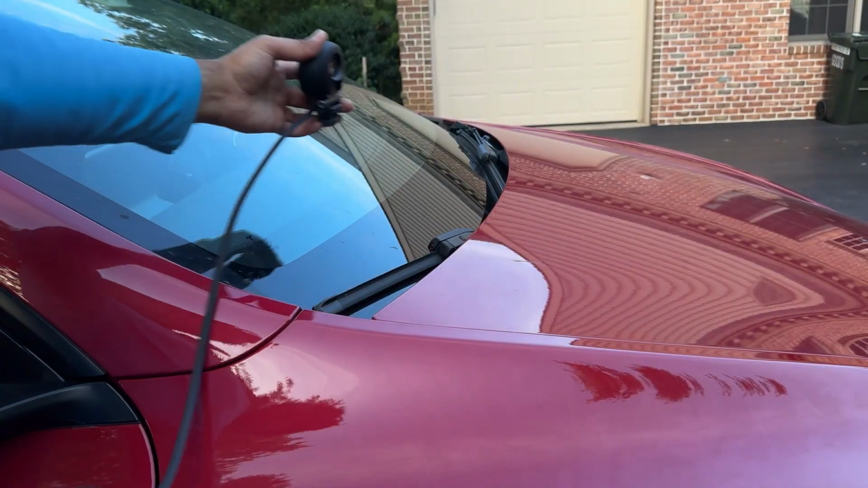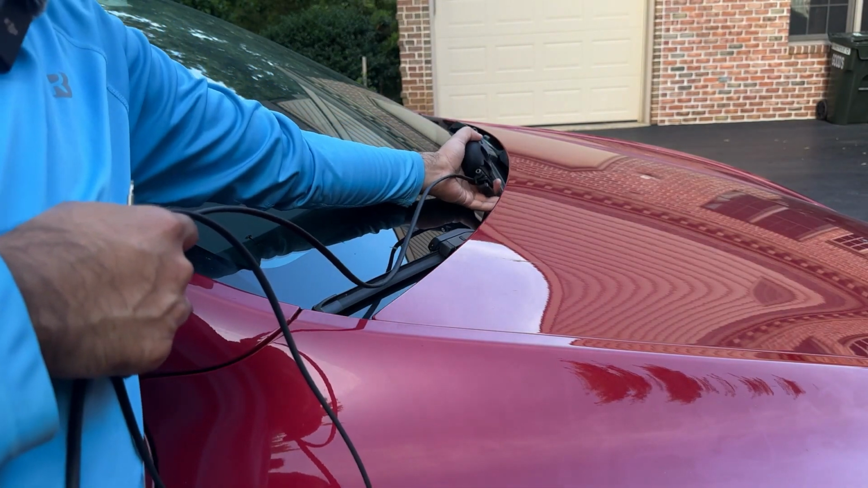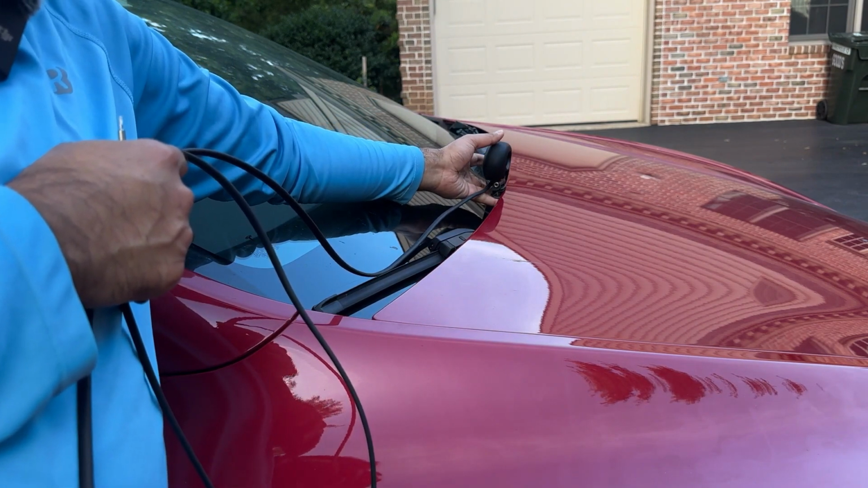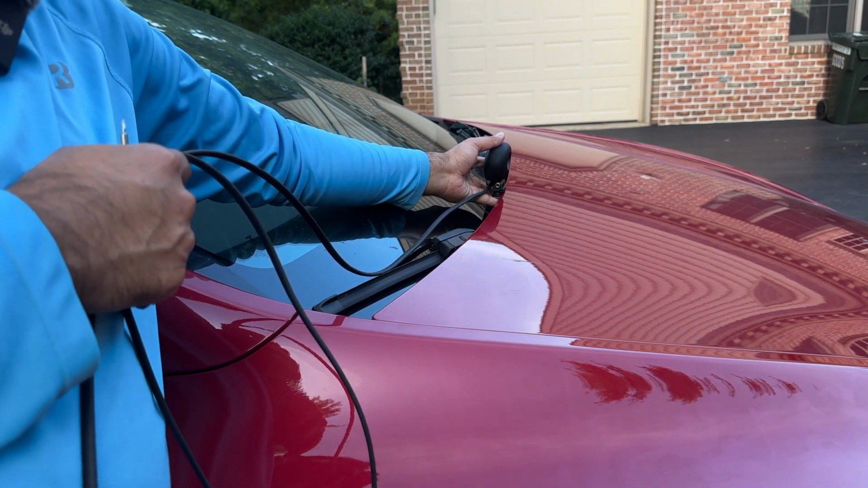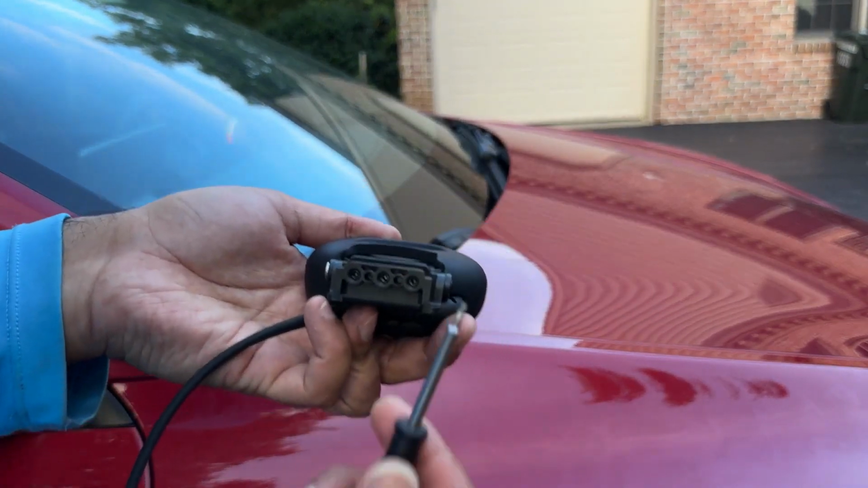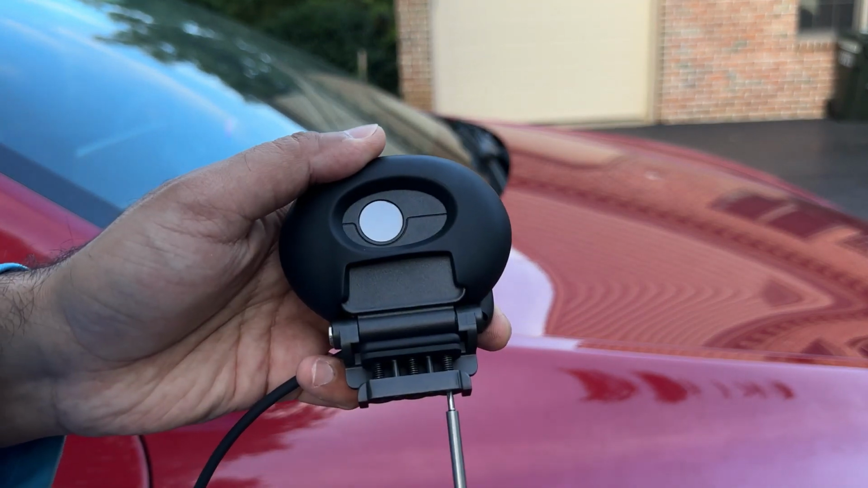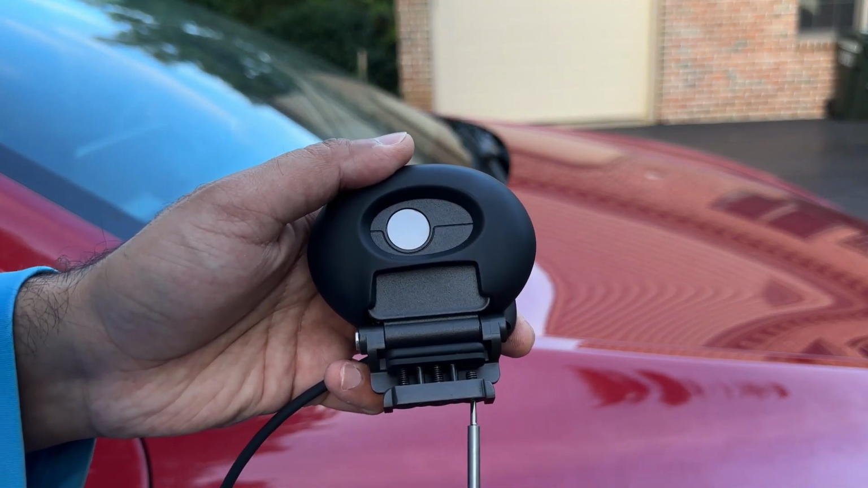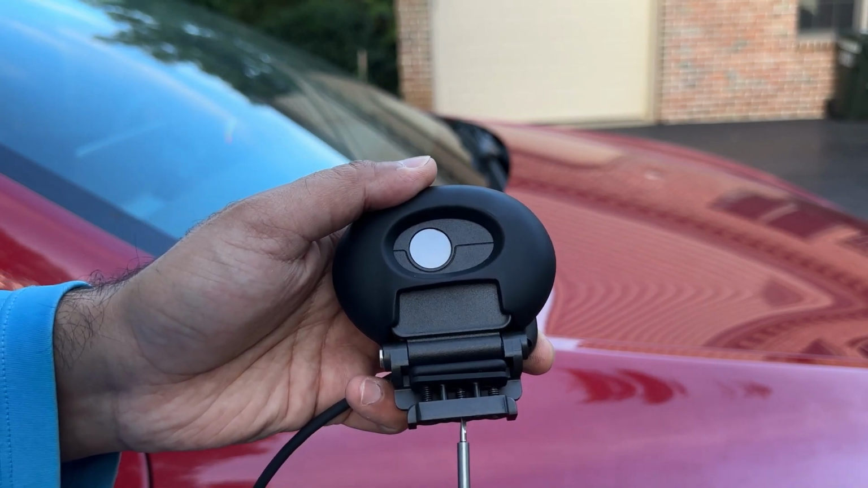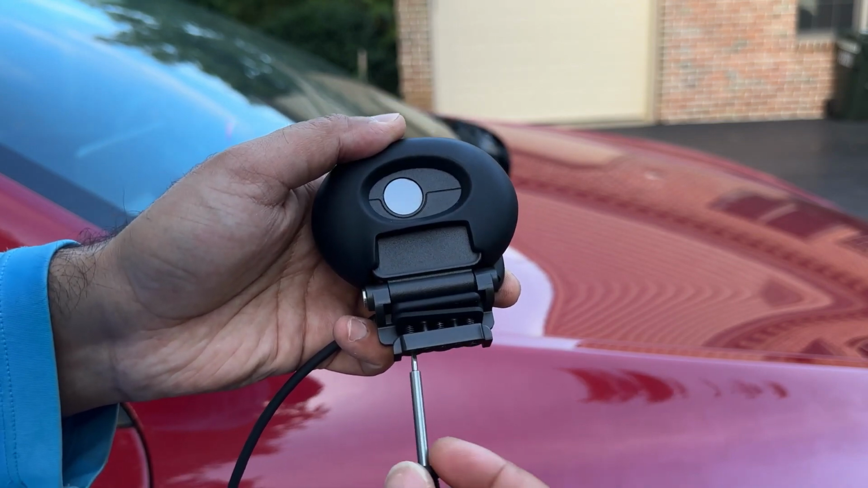So the camera itself is supposed to be installed somewhere here without affecting the wiper movement. It barely has any mounting bracket, so it shouldn't affect anything. But just in case, you want to be careful, it needs to be installed somewhere there. Now, how this works is they send you a screwdriver for this matching screw, and you just unscrew this portion, loosen it just enough so that you can bring that top bracket down. So you keep doing that until all of them are down.